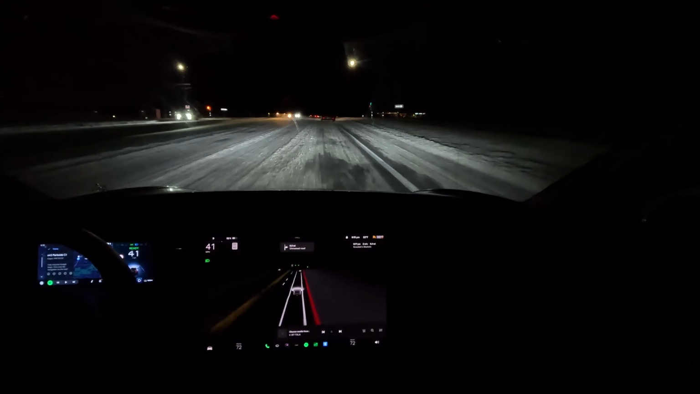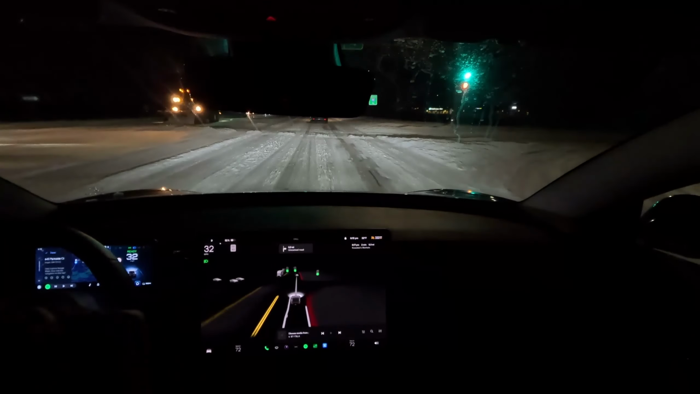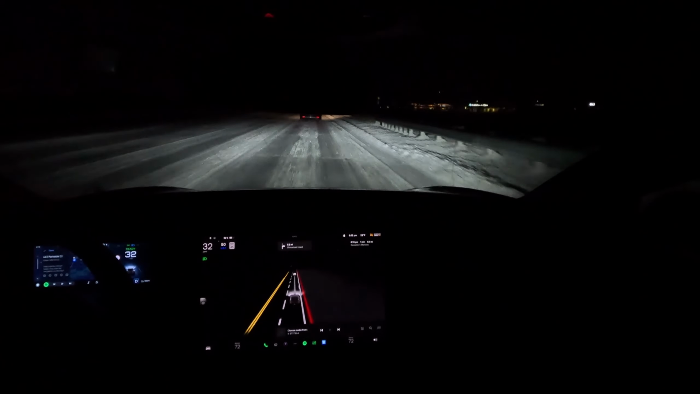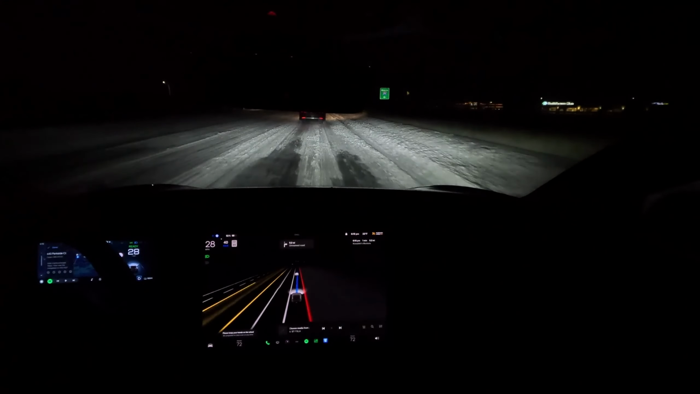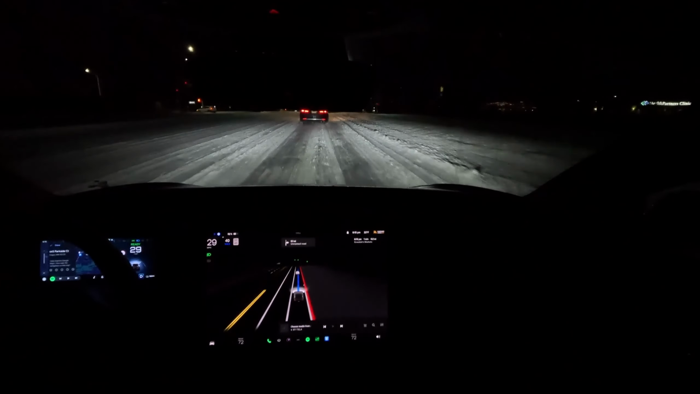Slow down. It wants to overtake this car, but we have to make a turn in 0.3 miles. There's a car in front of us. He wants to overtake it. We have to make a turn real soon, so I just prefer to stay here. Just play safe. Play safe.